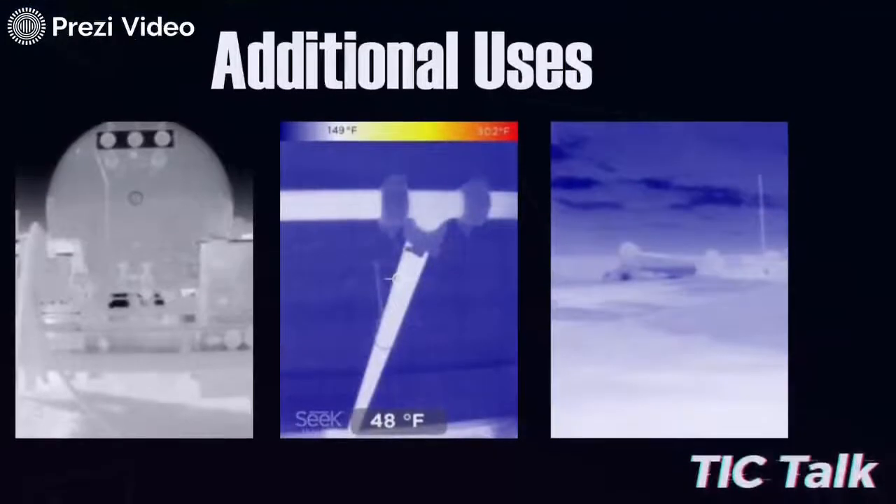Some other additional things that we can do with the SEEK are the same that you can do with the thermal imaging camera that is on the rigs. We can use it to find which set of pipes for a sprinkler system are being used. In this picture, it was an outdoor building. It was cold, and so all around it is colder, and then the water moving through is warmer. That's how we found where that was leaking out. On the picture on the right of the screen, you can clearly see the liquid level and the vapor level on that anhydrous tank. You can see where those two are at.